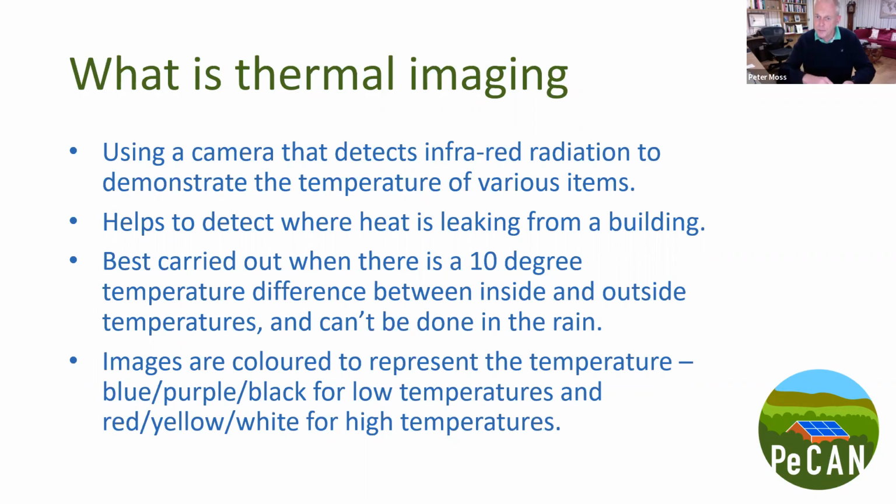What a camera does, as you would expect from the name, is pick up the infrared radiation and present that as essentially a photograph where it shows a heat gradient rather than an actual image. We've got some examples in the slide deck which will, I think, illuminate this a lot better.